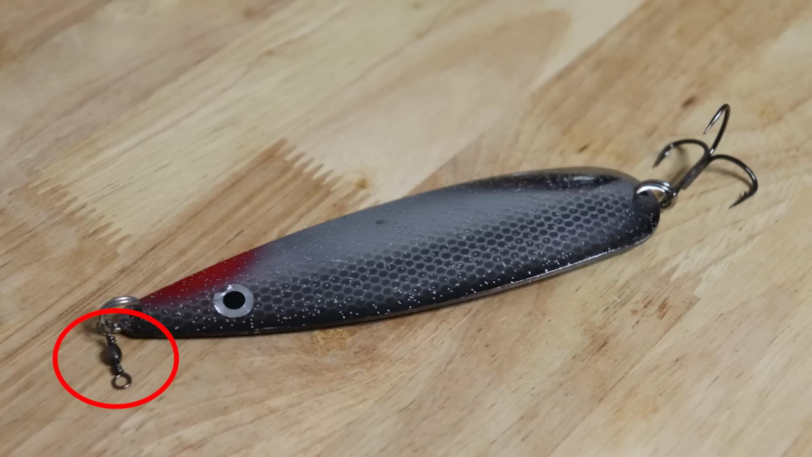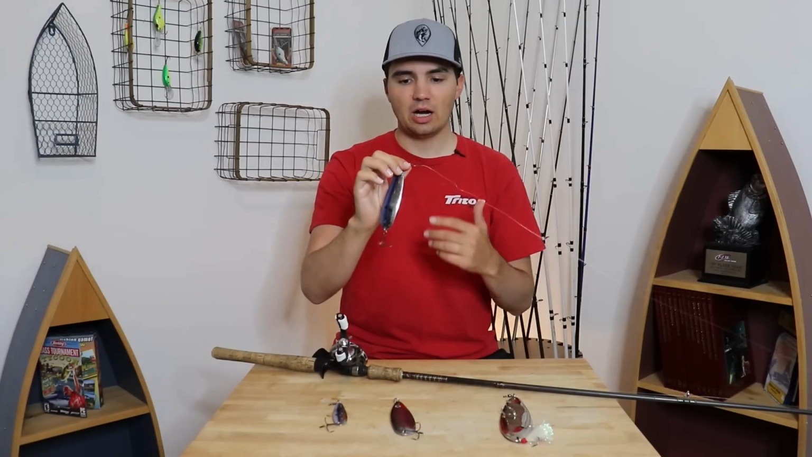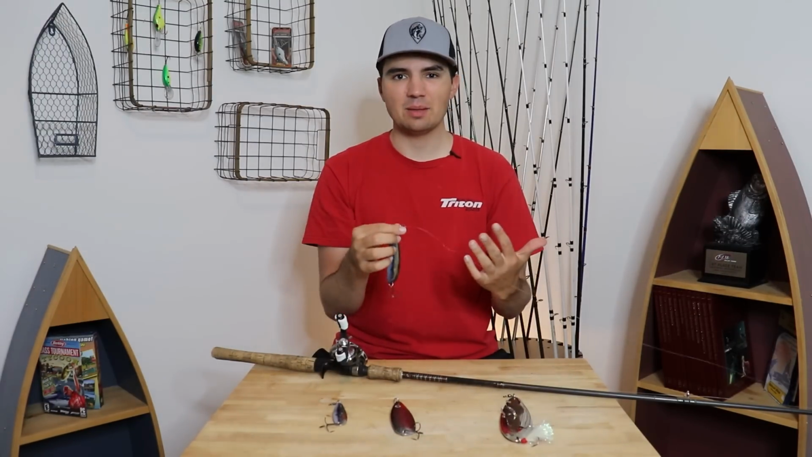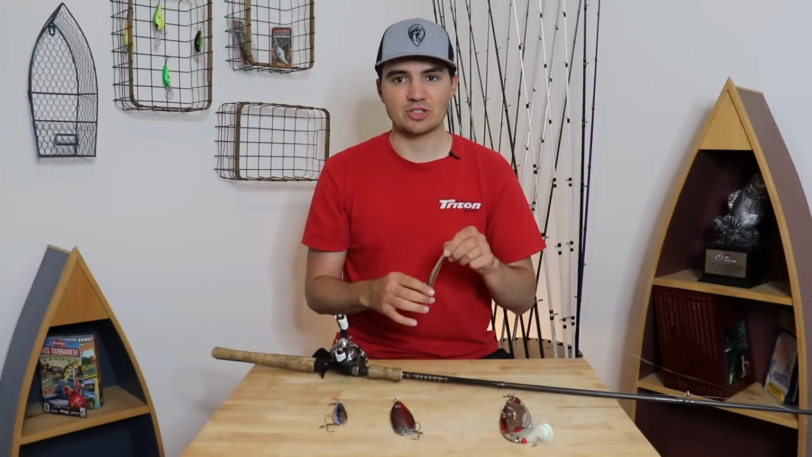So always put that barrel swivel on your spoon and upgrade that stock treble hook, and you're pretty much ready to go. The only other thing I might do is put a little stinger hook just above the knot on my spoon and just put it on the line. I do that maybe 30% of the time if the fish are missing the spoon a lot, but that'll also get a lot of extra hang-ups for you.